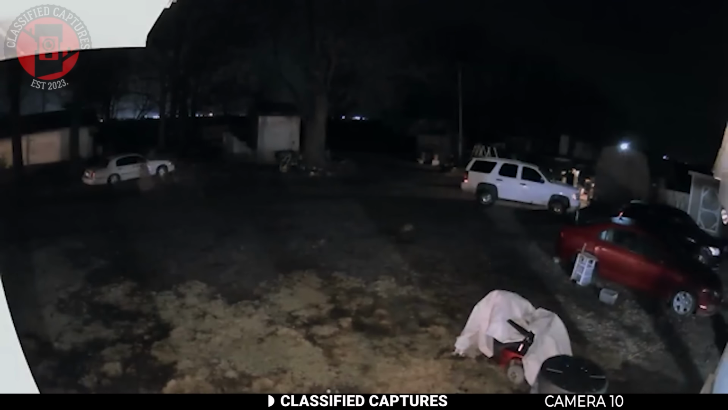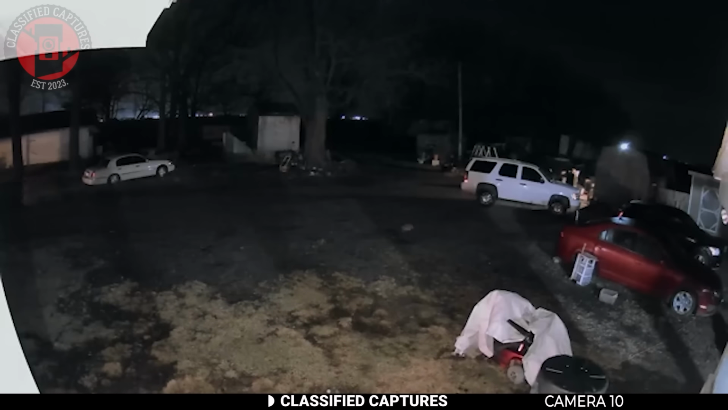Speaking of ghosts, this next clip has left viewers absolutely unsettled. A homeowner shared footage from their security camera after being awakened in the middle of the night by a motion alert in the backyard. When they checked the video, they saw this. A small figure. It looks like a little girl in a white dress walking slowly across the yard.